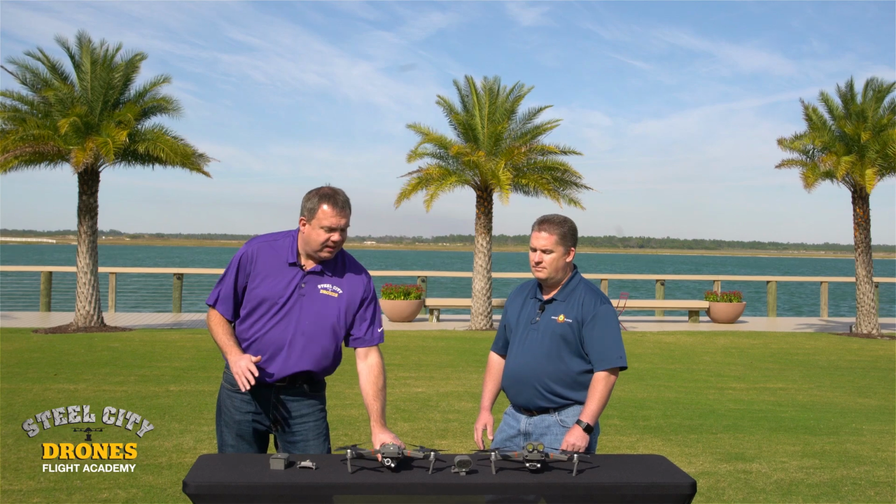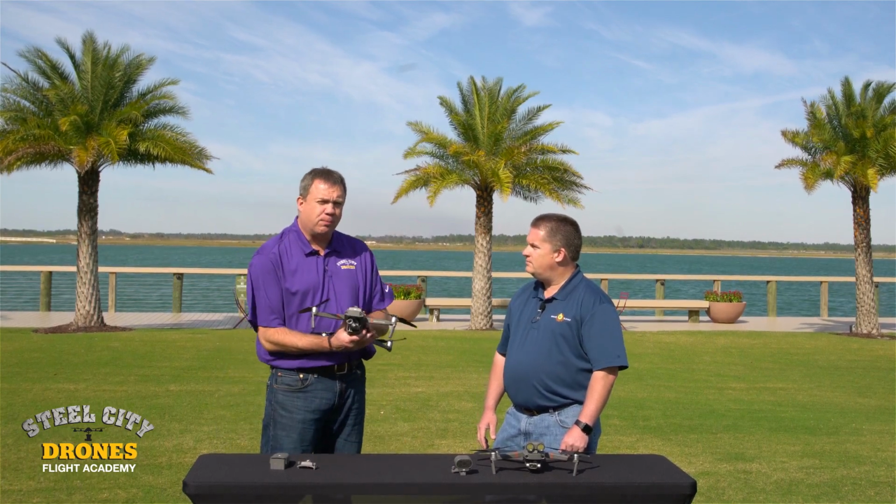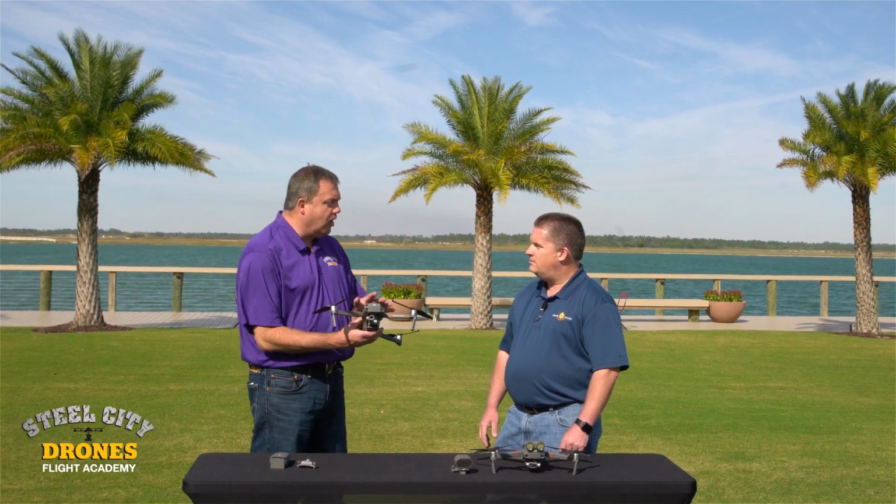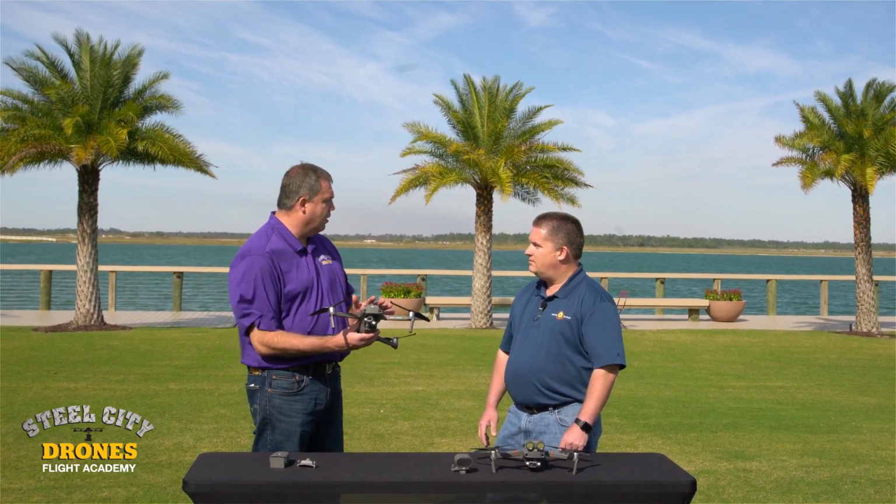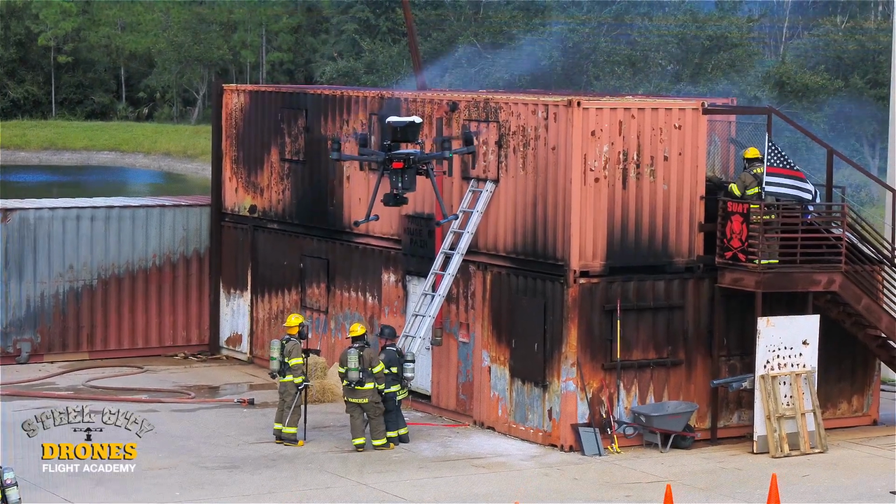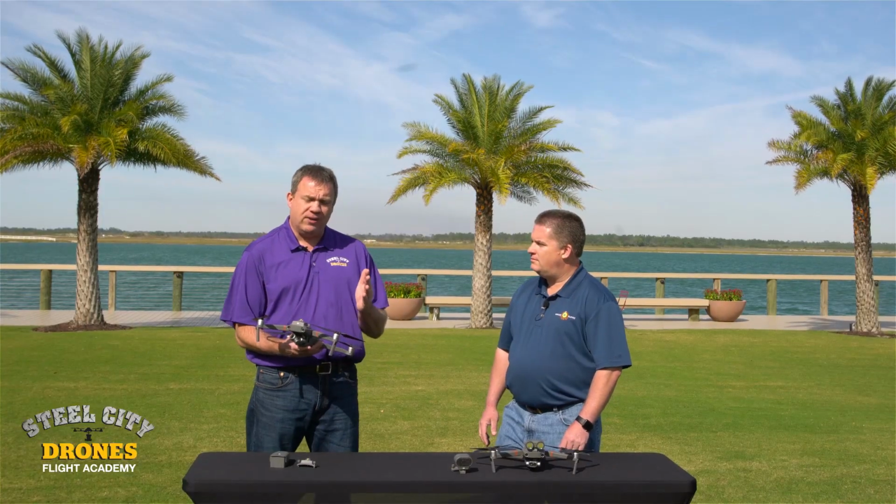These things have great portability. There's no doubt about that, and it's great to have in your patrol car. However, I think that this shouldn't be your main drone. You're still going to want to have a Matrice as your main platform. Why do I say that? Well, a few different reasons.